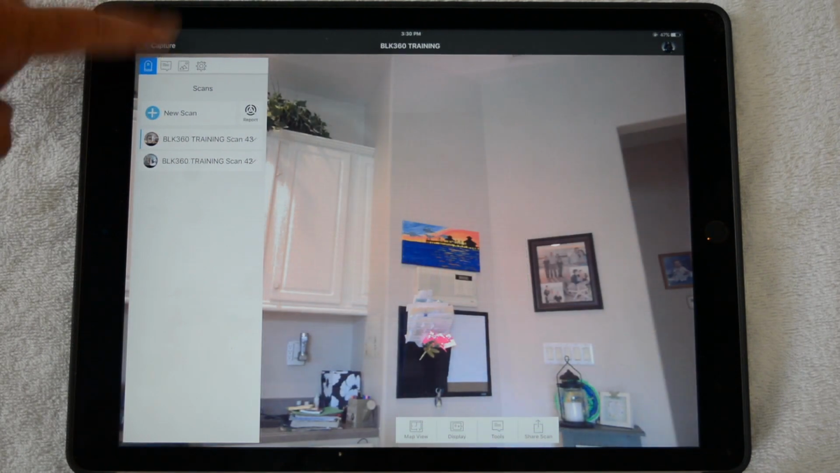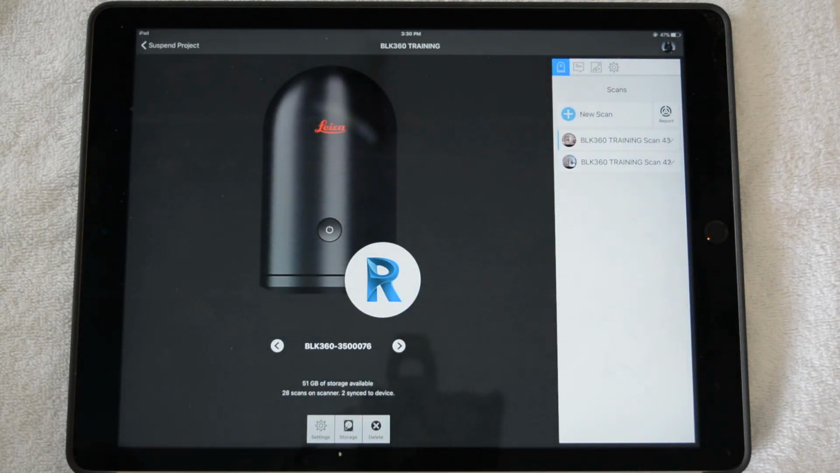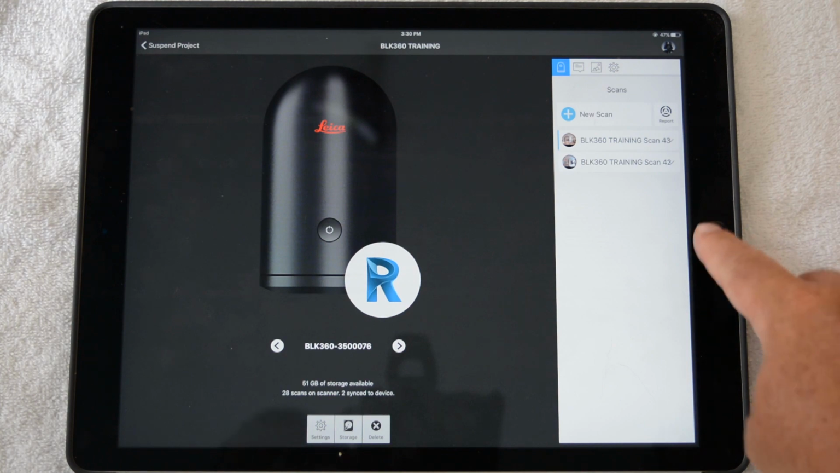Once finished with markups and scanning, you can hit the Capture to return to the main screen. To exit the app, simply hit the Home button on the iPad.